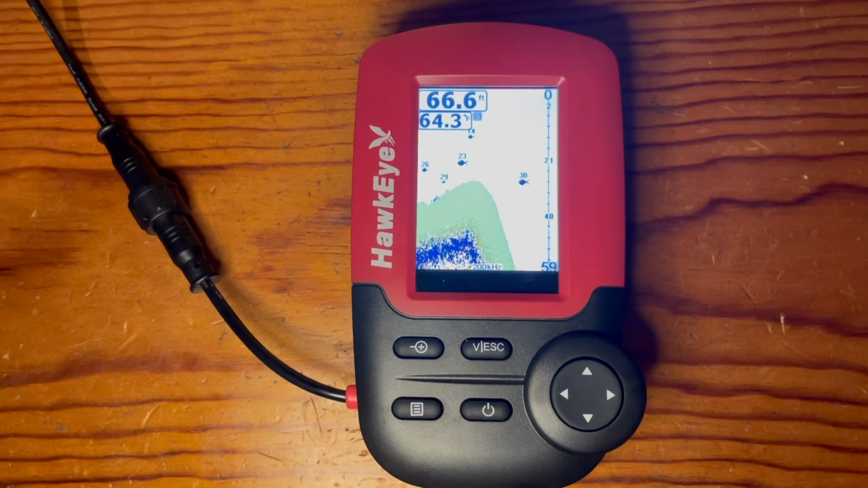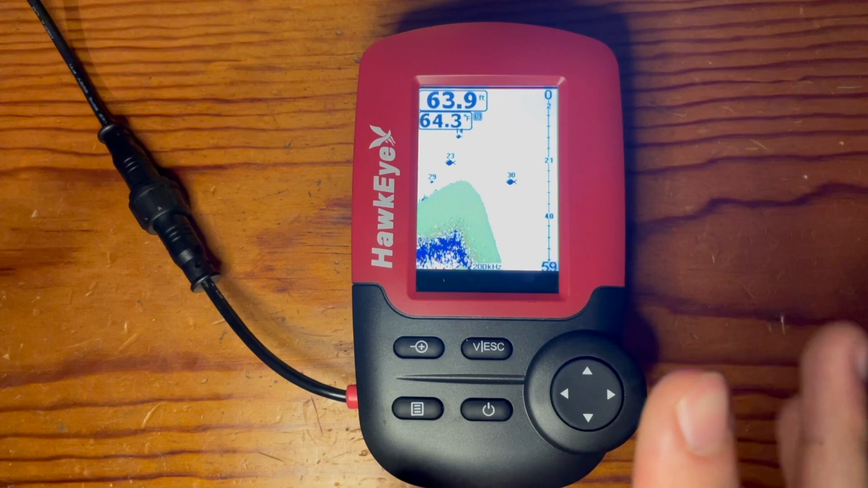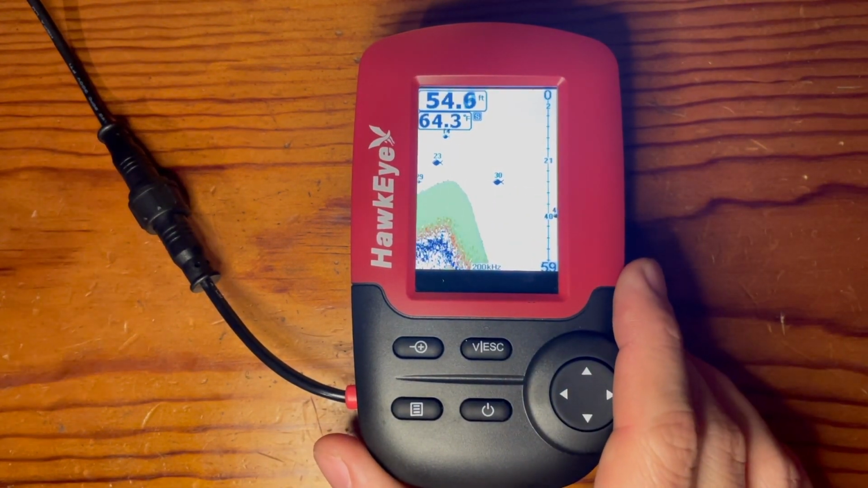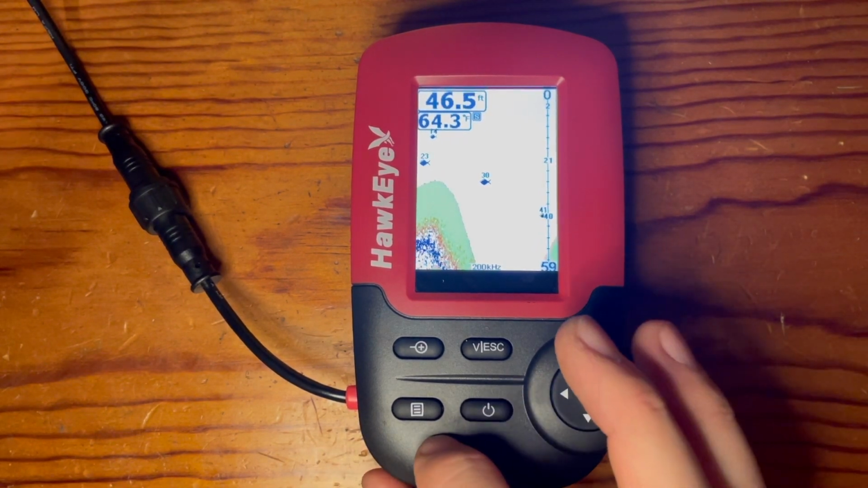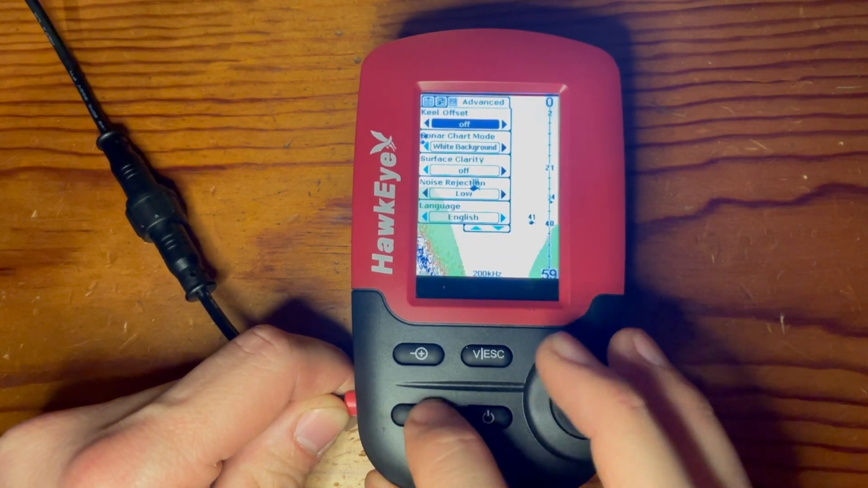So to adjust the color scheme of the unit itself, there's 3 different options you can choose from. You can choose the white background, which is displayed here. There's a blue background, and then there's also a grayscale. So to get to that option, you click the menu option once, twice, and then a third time.